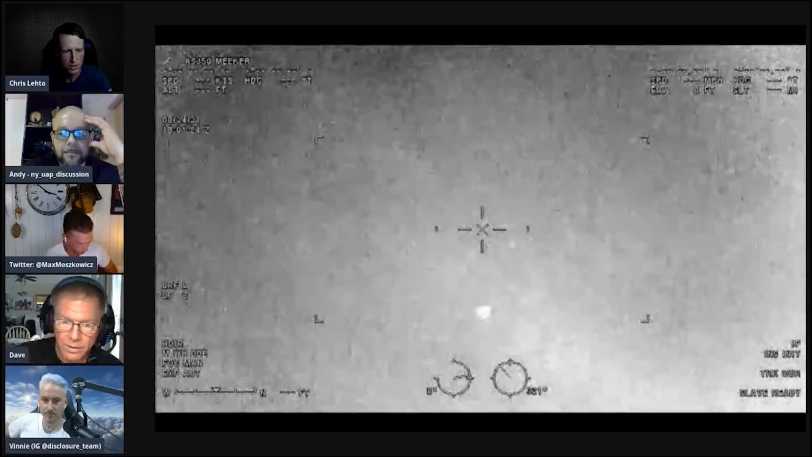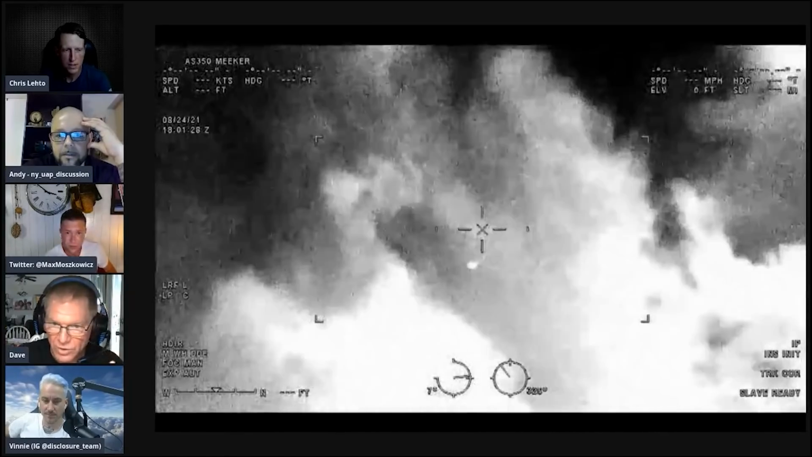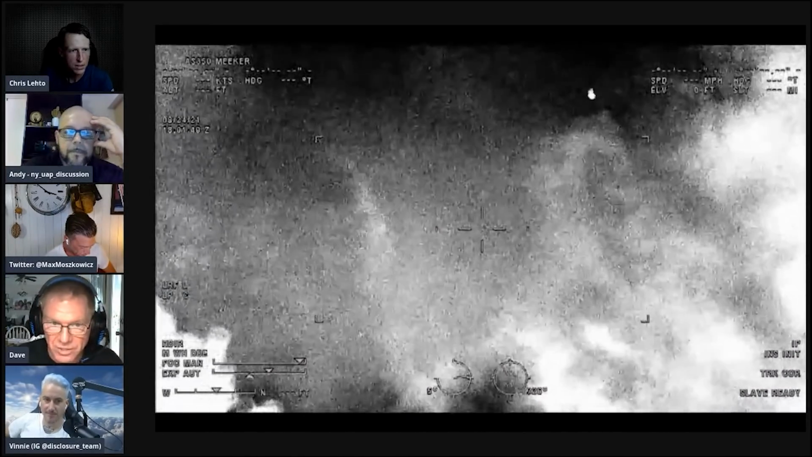There you go. You can see that even in low contrast scenes, you can see the wings flapping. That's the Neo camera. That's a bird. So it's flying all erratically. It's pretty much in focus.